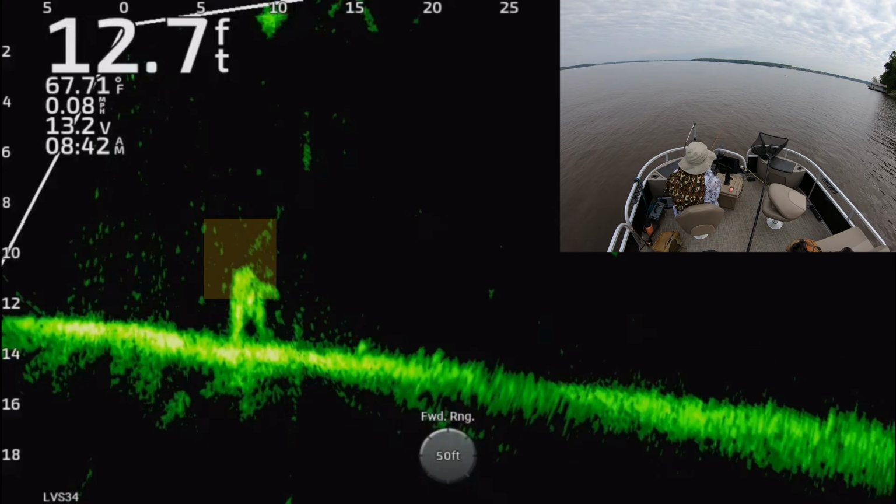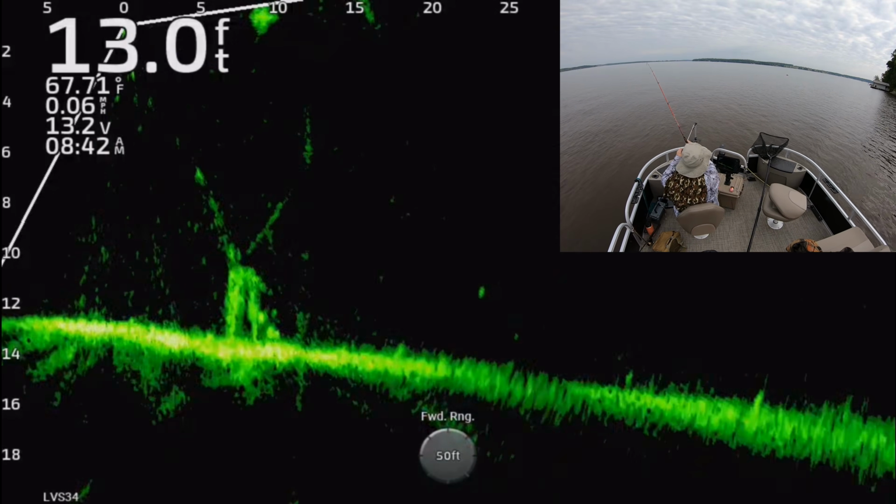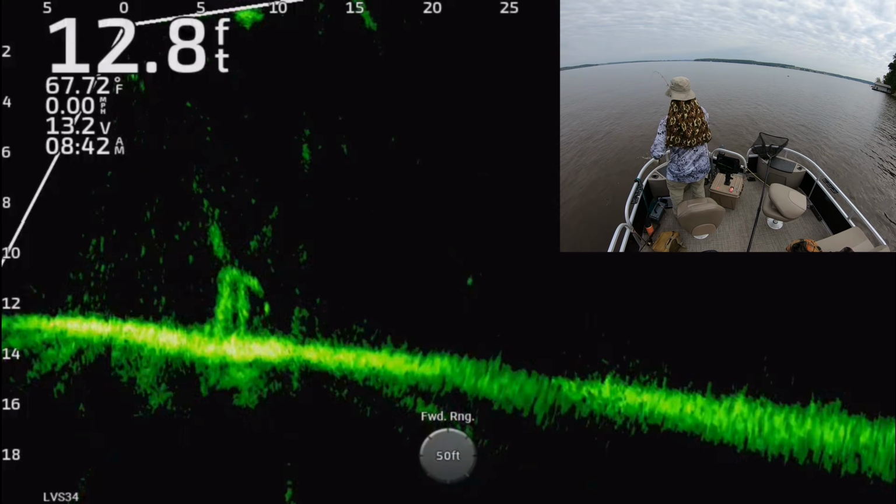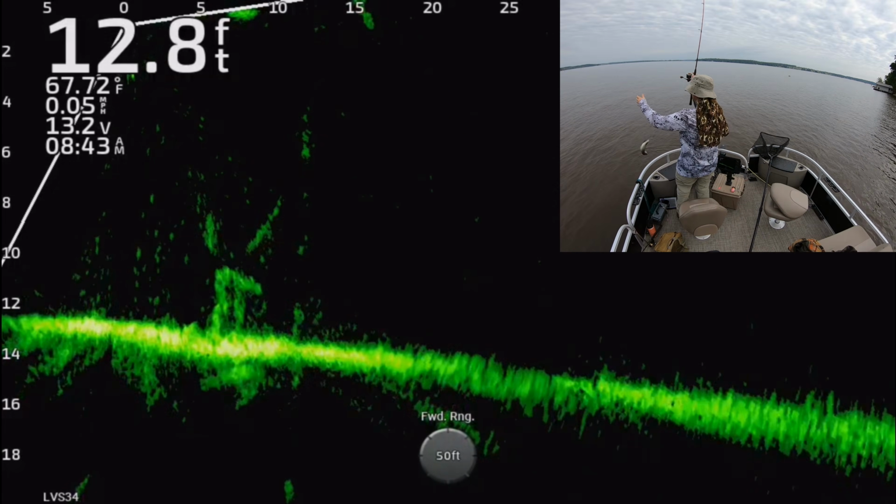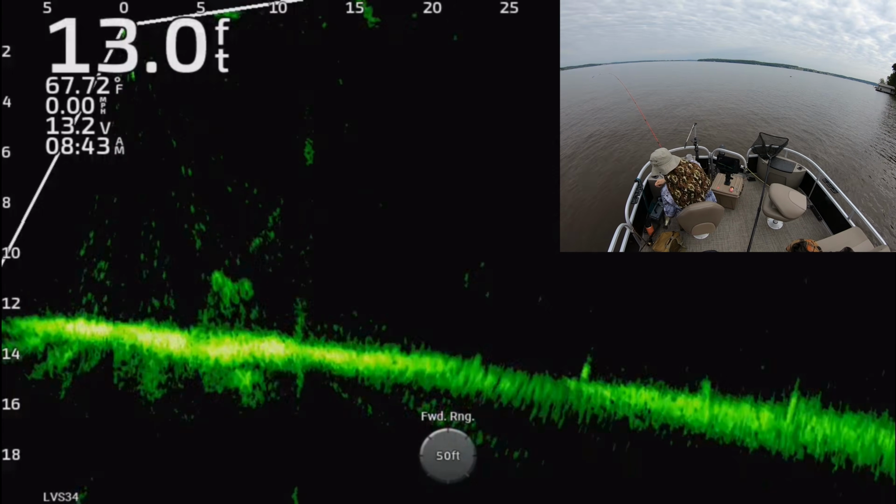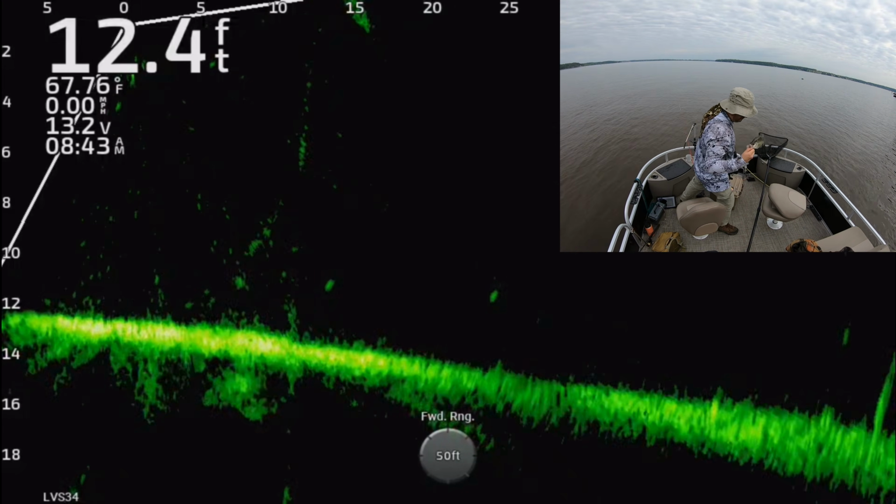Yeah, jigs are coming down. There he is. That's the one that I saw. That one right there. But this structure held a lot more fish than just this one. That's the one I noticed when I pulled up to it. I said, oh, there's a fish under that little log that's hanging over that.